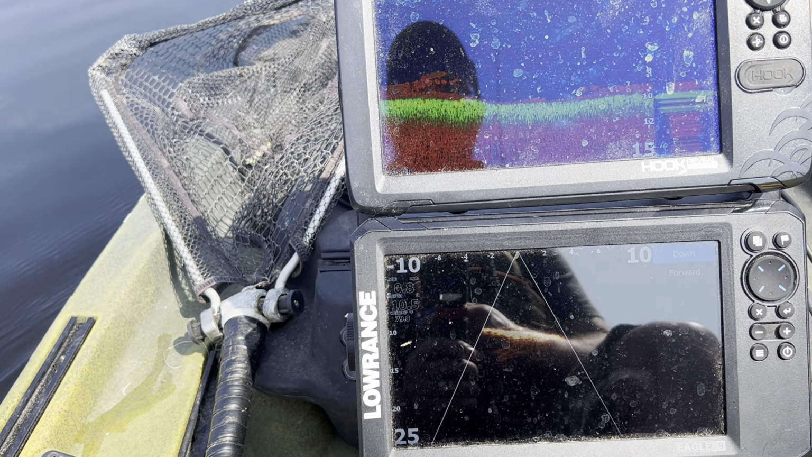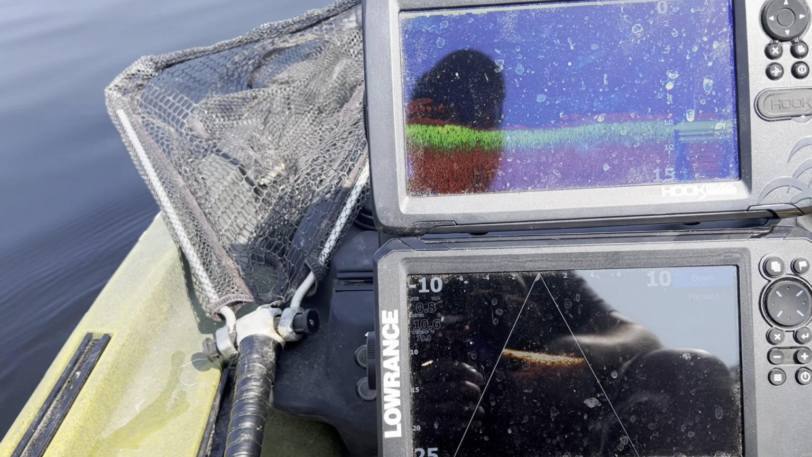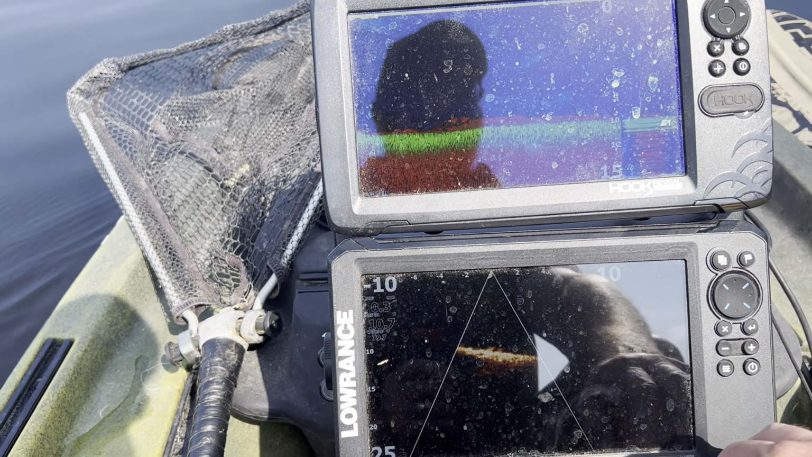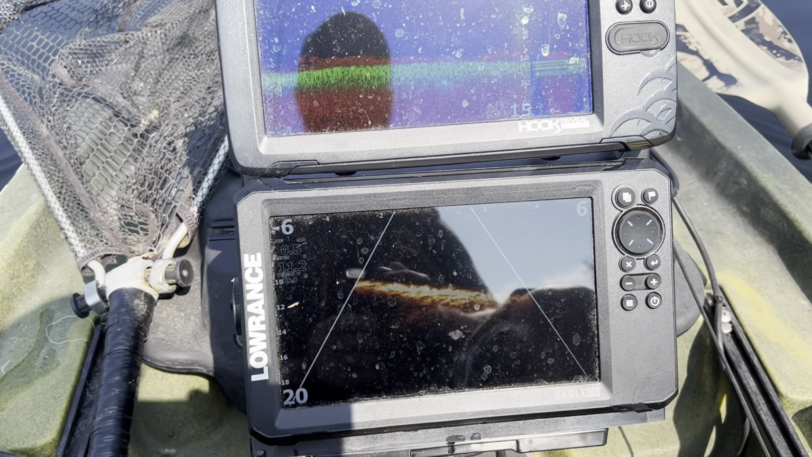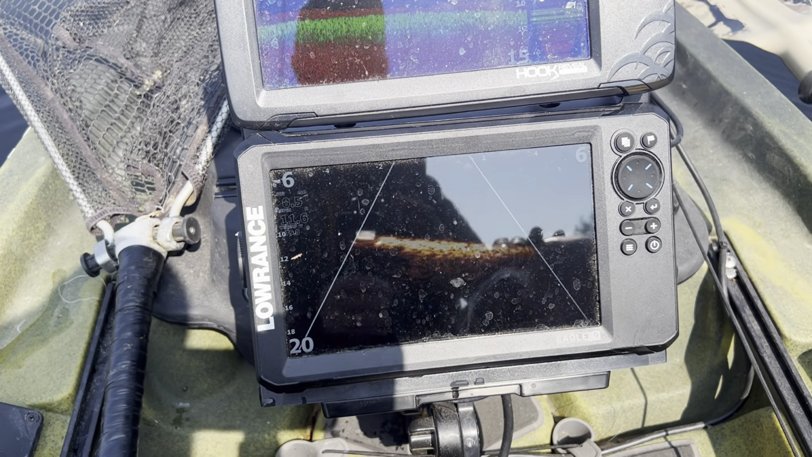I'm barely moving. That's right below me right now. If you're just dropping, sorry, my camera's going off. If you're just dropping something down, I really don't find any use for it.